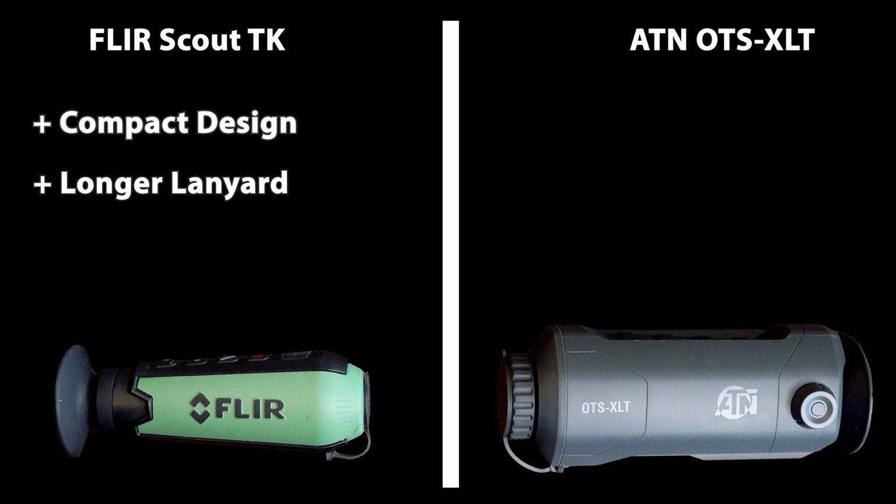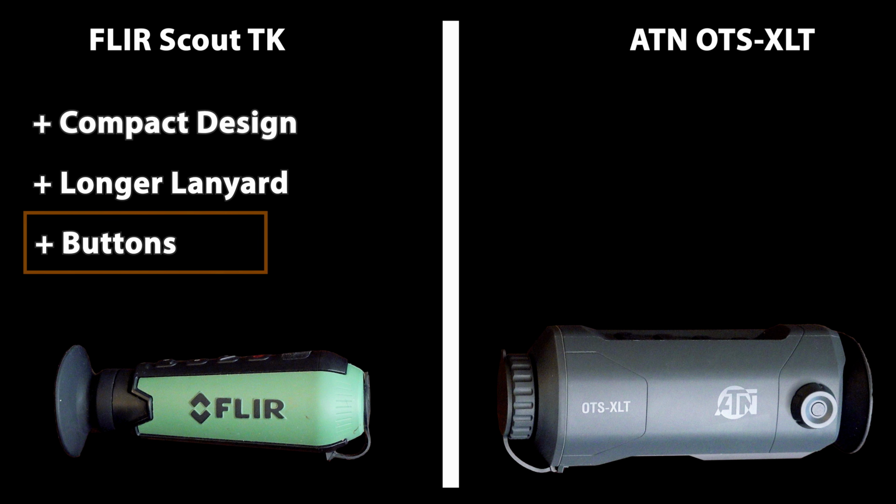And lastly, this sounds odd, the buttons are a lot nicer on the FLIR. You have to really mash them on the ATN, and if you have on thick gloves or something, or your fingers are freezing cold, it's not comfortable or fun. Maybe it's just because this unit is brand new, but this was my experience.